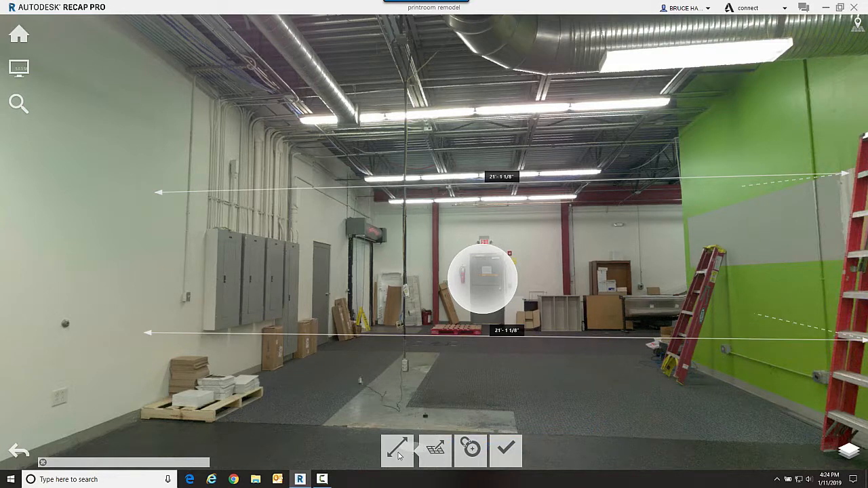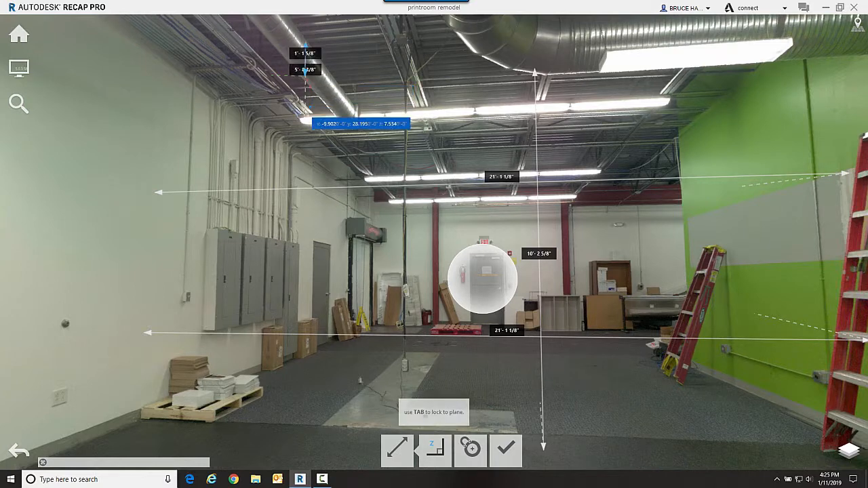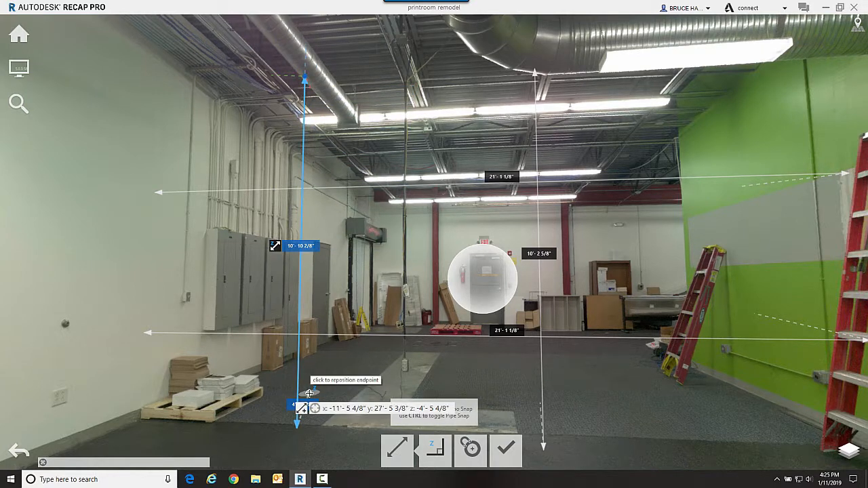Now this time I'm going to do a different kind of measurement. I'm going to do an ortho measurement. So I'm going to pick a point on the bottom of that duct, and then I'm going to go down to the floor. So now I've got a measurement of how high the bottom of that duct is. Now this is a much smaller duct, and it should be much higher than that duct. So let's take a look at this, and there you are. Yes, they're about 6 inches apart.